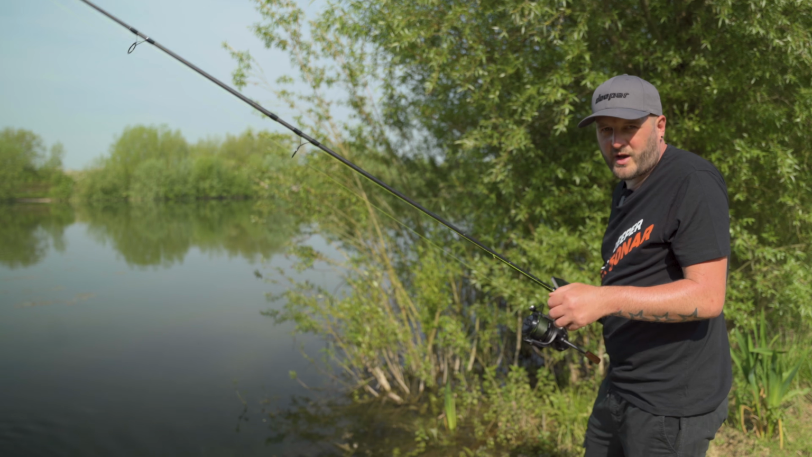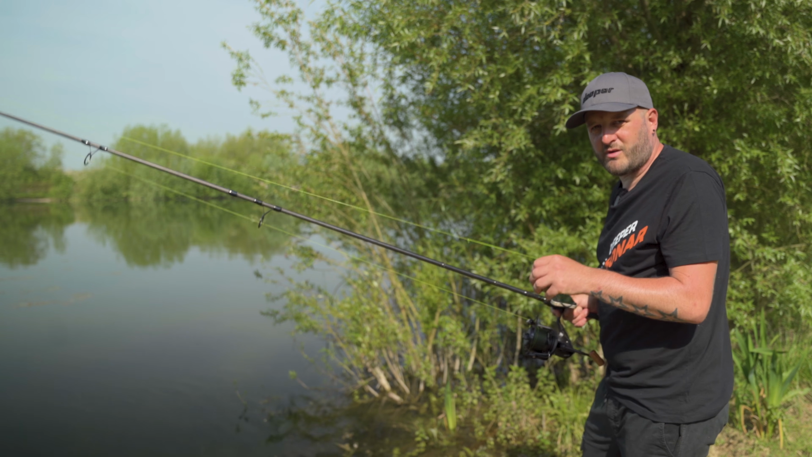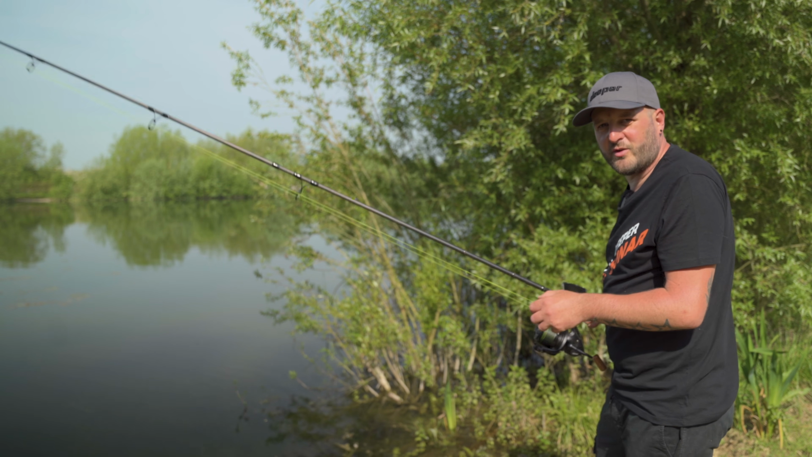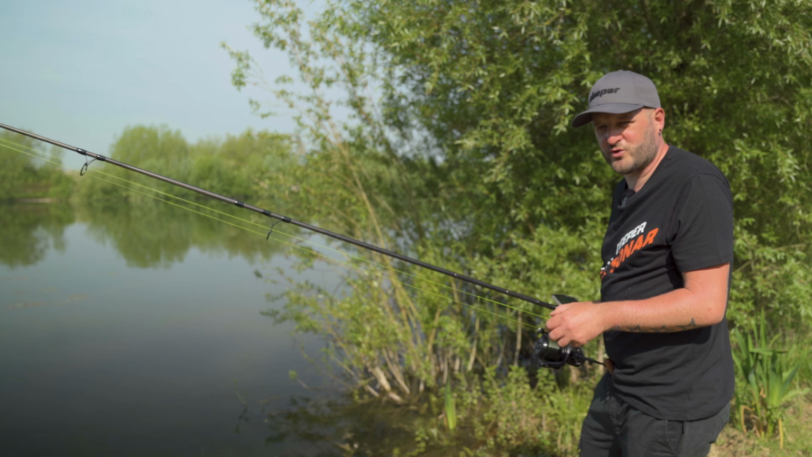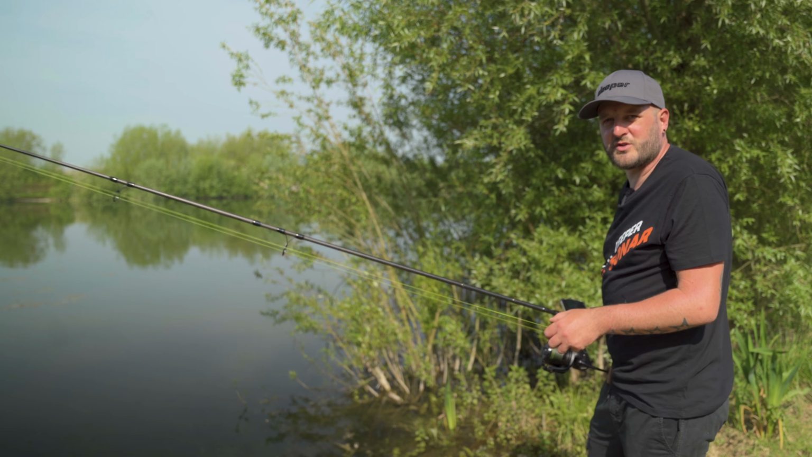That is exactly where you want to clip up your sonar and then swap the sonar out for a lead, and you can just give it a little flick around and get a feel for that drop. But that is a perfect spot you want to be looking for when trying to find spots within the weed.